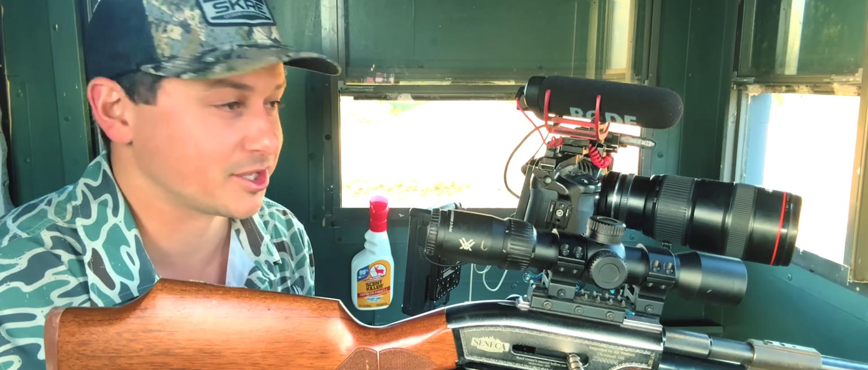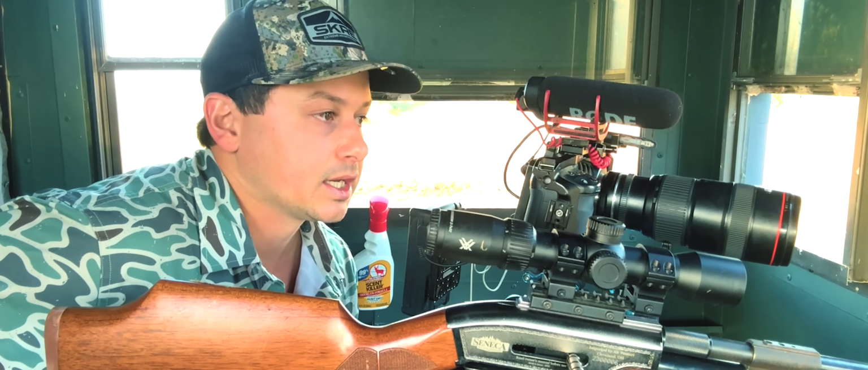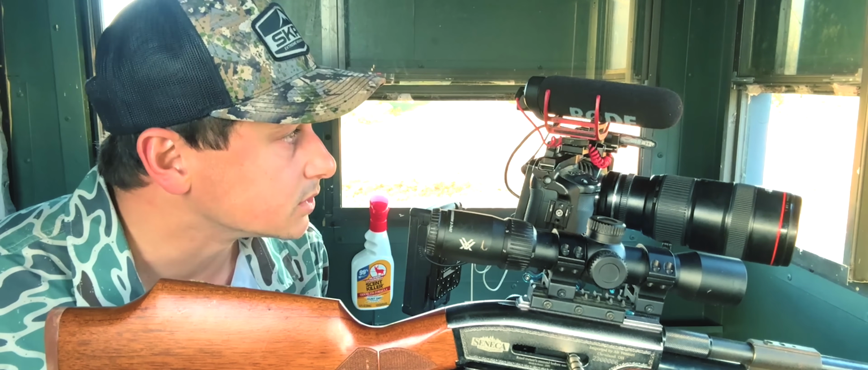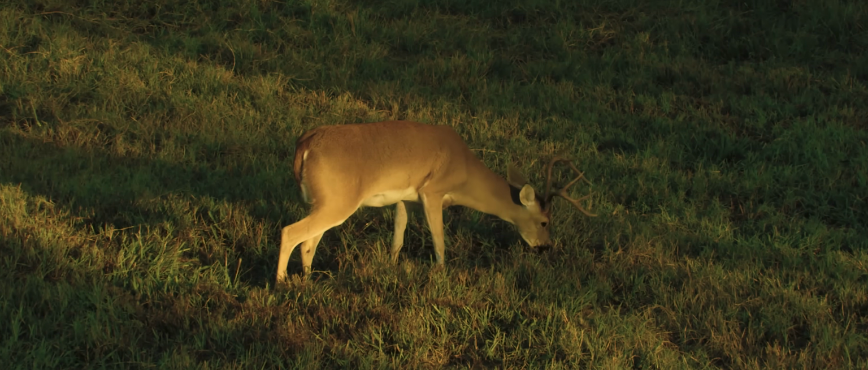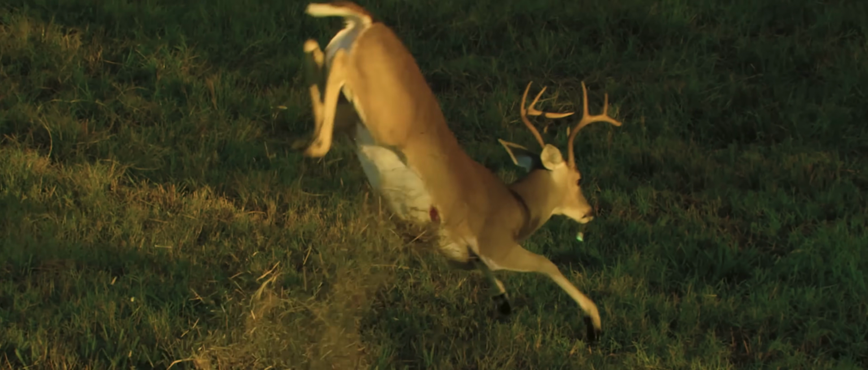So I just shot that buck, and I saw the slit in him. I couldn't tell how high or low it was. He was a little quartered, but anyway, that was a good deer to shoot. All right, folks, well, he did not go far at all. I was wondering what the shot was, but I looked back at it on the camera and it was a heart shot. He was right in the woods, and this is a nice deer to take.